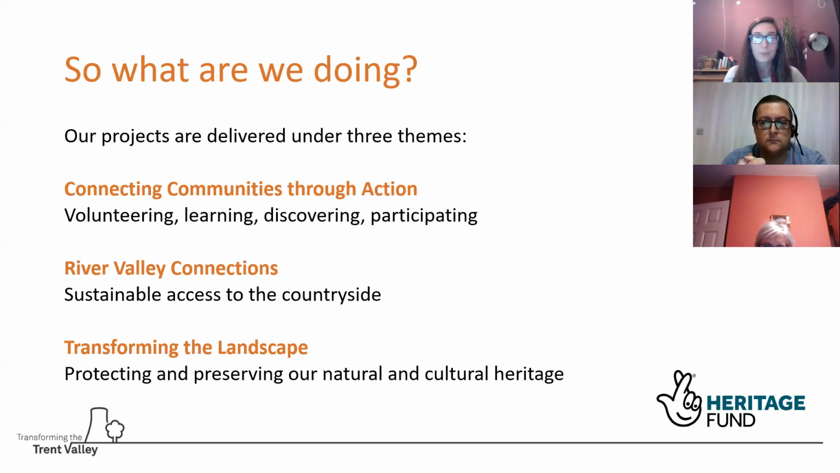Then the River Valley Connections theme is all about access to the countryside and access to the landscape. So that's things like circular walks, cycle paths, improving portage points so people can access the river on canoes and kayaks, but it's also the intellectual access, as it were. So information on the website, interpretation boards, and some projects such as virtual tours of some of our nature reserves and some augmented reality, which I don't quite understand but sounds very interesting.